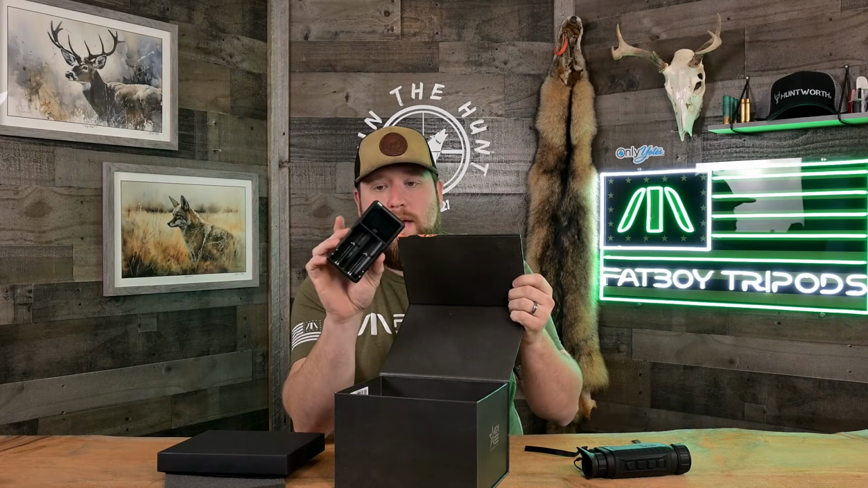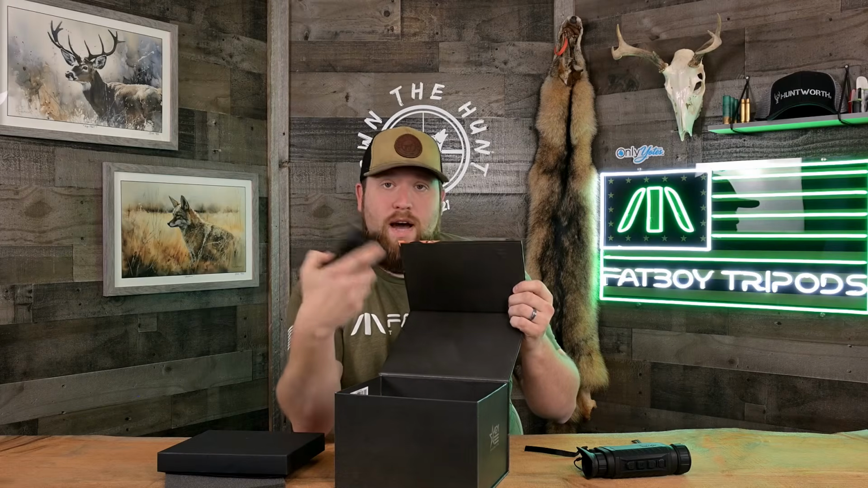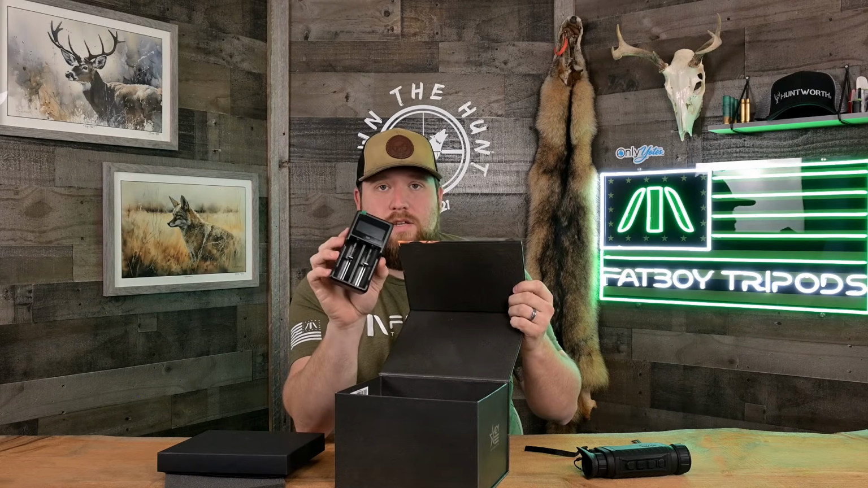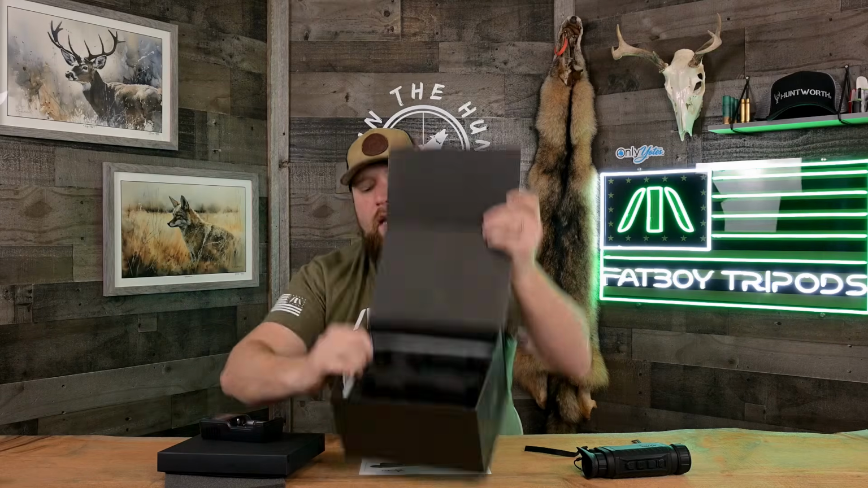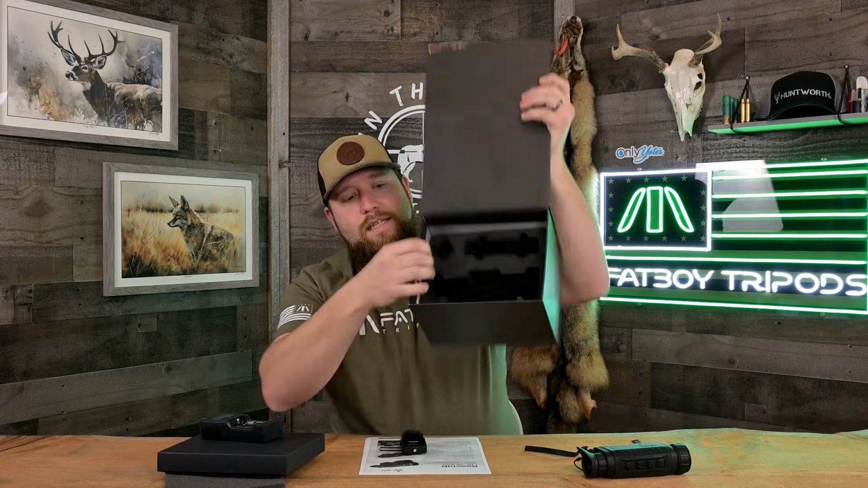So this is a dual bay 18650 charger, you guys. It runs on USB-C. They provide you the charge cord for it and adapter. Very nice. I love that they send this along. In this port, you guys, there would typically be two 18650 batteries in little plastic cases. I have taken those out. They are charging, but they come in the package, so you get two. You gotta love that. AGM gives you a couple batteries.